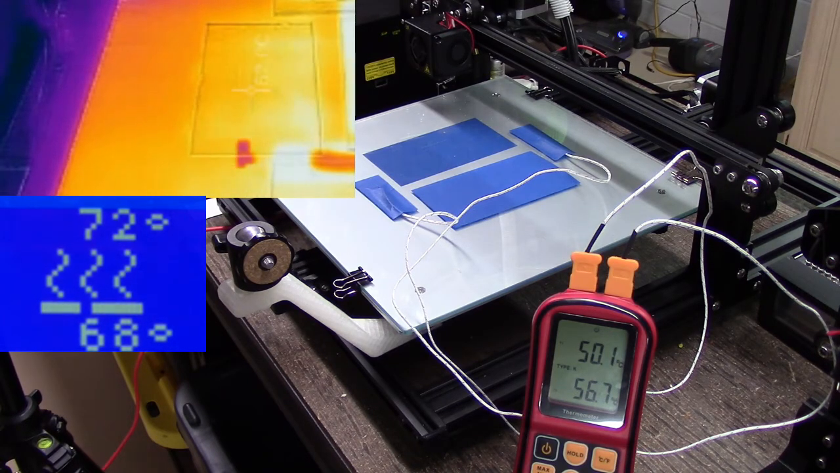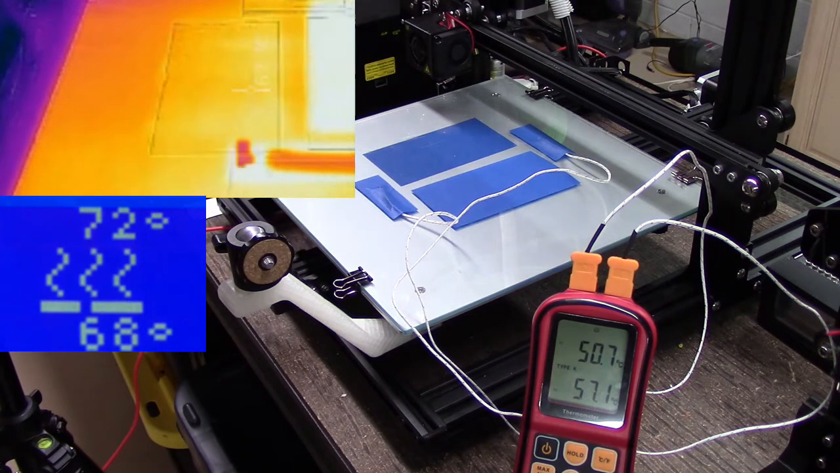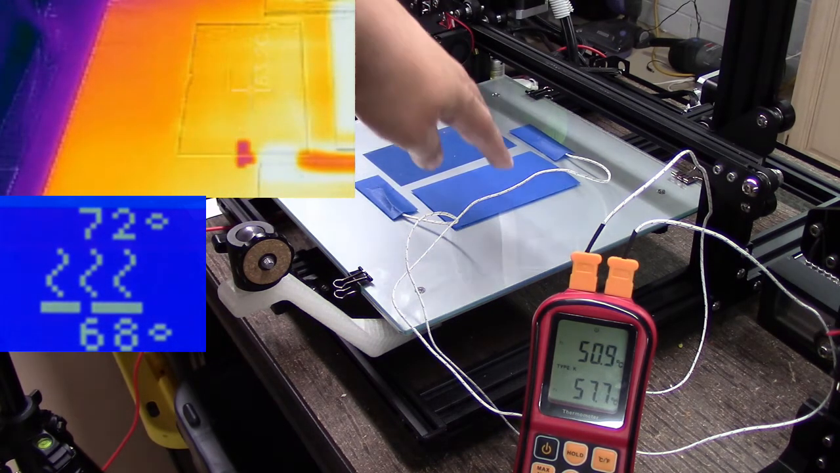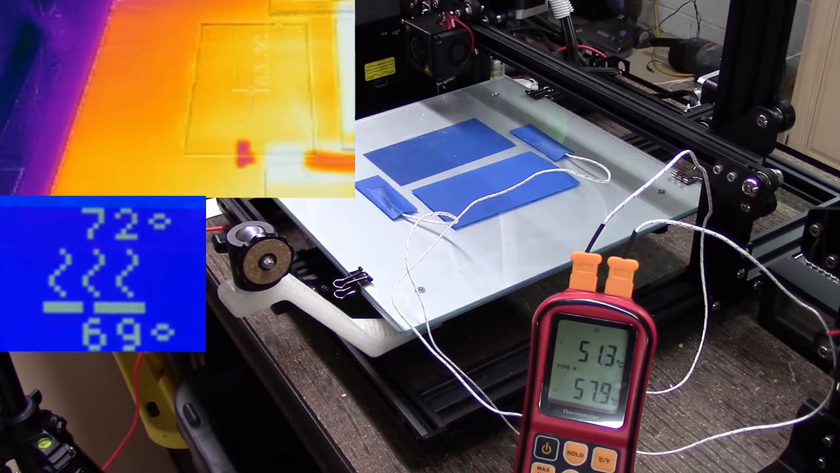You can see that little crosshair, and it's measuring the temperature of the bed at about 62 degrees. But again, this is white. It gets really hard to read. So I'm reading about, I think, 65 degrees there. So it is a bit warmer on that side. But I think what's happening is the heat is building up on this guy. So I'm running 63 degrees on this side.